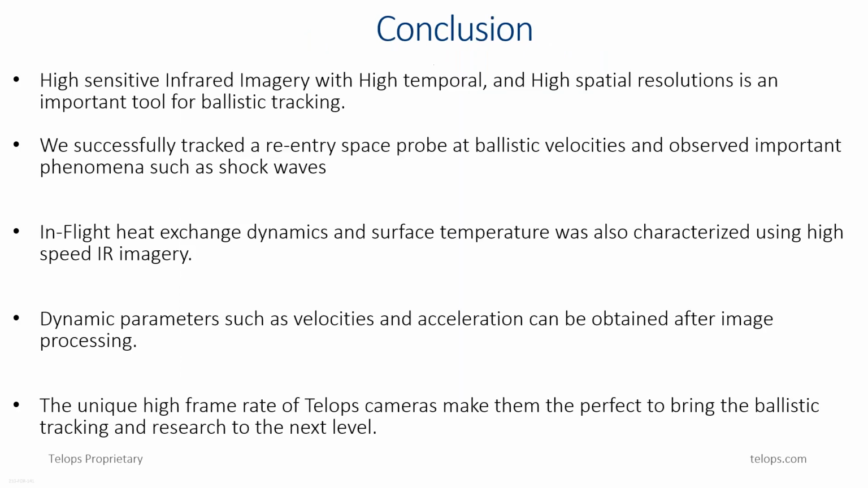Then I come to the conclusion. I hope I convinced you that our highly sensitive infrared cameras can be used for ballistic tracking. Here we were able to successfully see shock waves, track that Rion-T probe, analyze the temperature at the surface of that probe, and we can also extract the trajectory dynamic parameters.